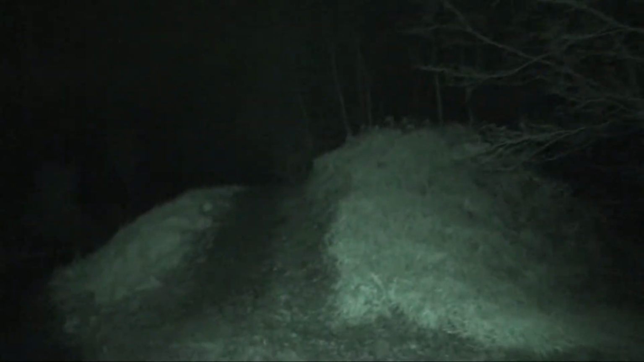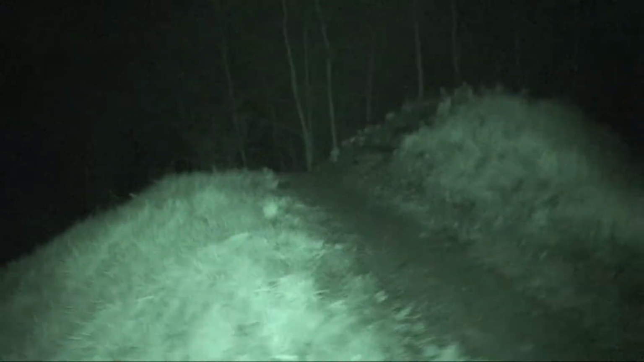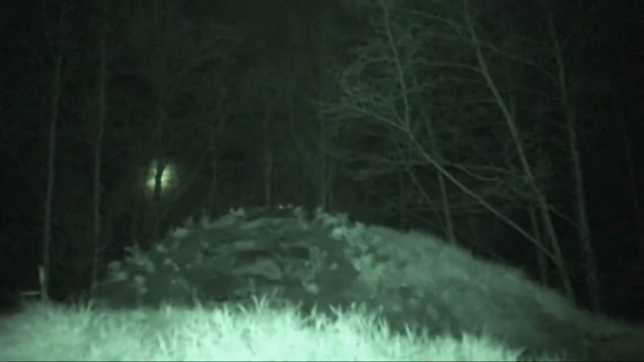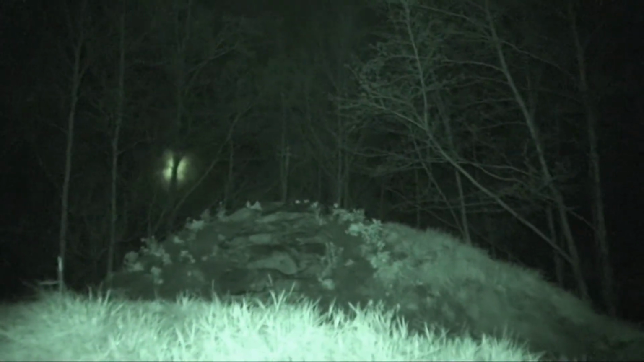On the map of Ireland we're probably in County Mayo now, and this is a representation of Croagh Patrick, which, as small as it is, I'm not going to climb, not tonight. There's a cross on the top. Right, let's get out of stealth mode here, and there we go.